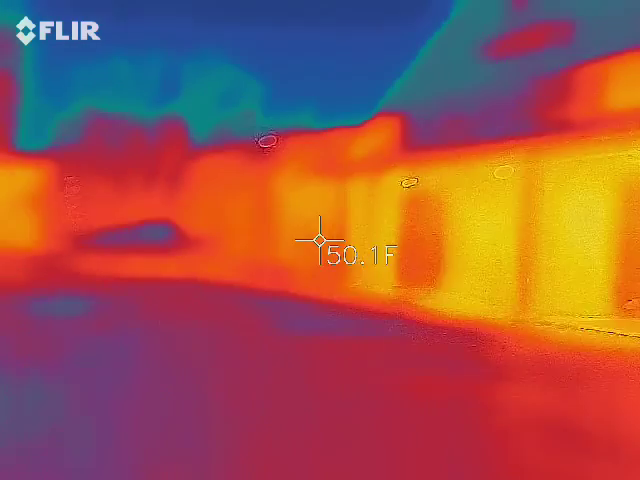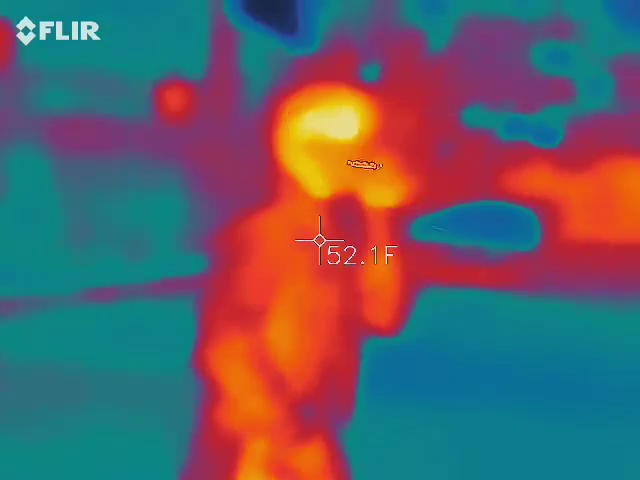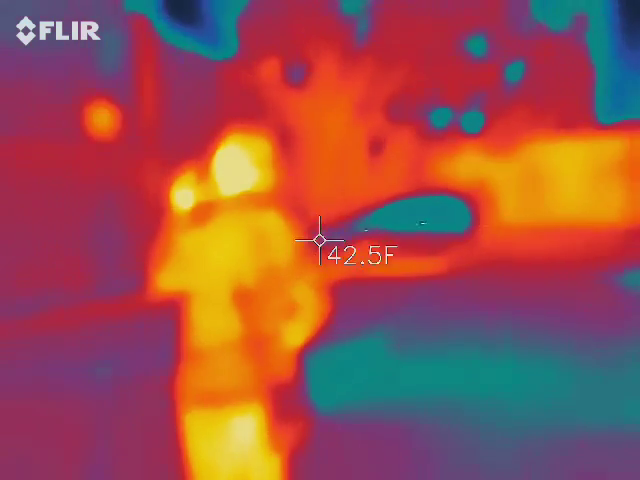Or you're supposed to keep me in the picture a little bit, huh? Yes. What color is the barn?